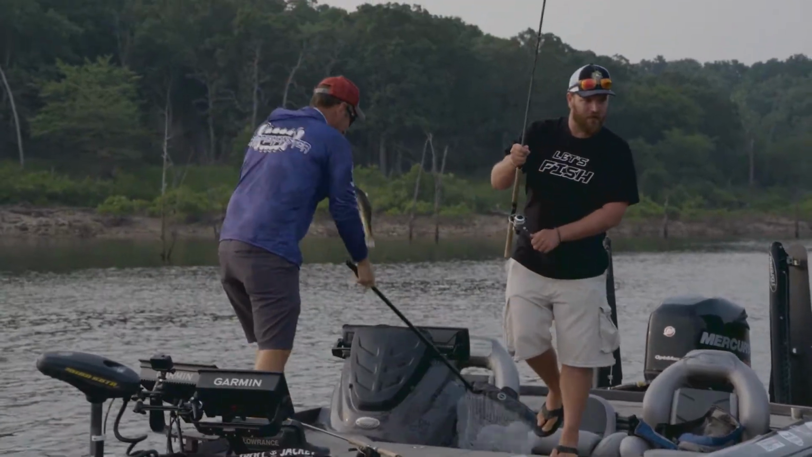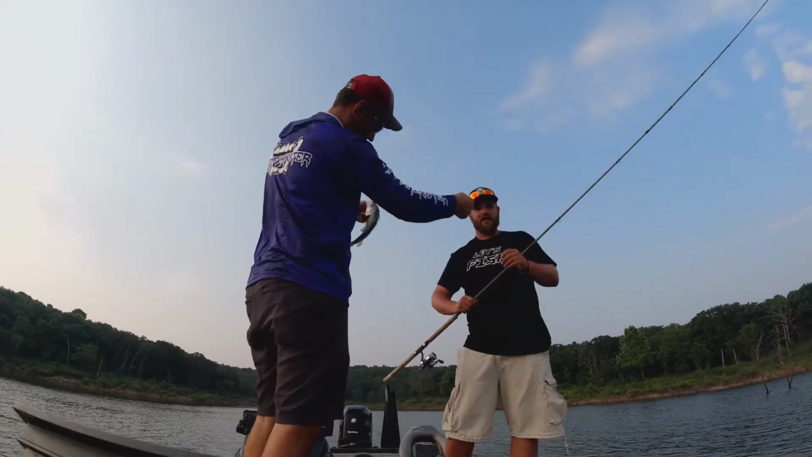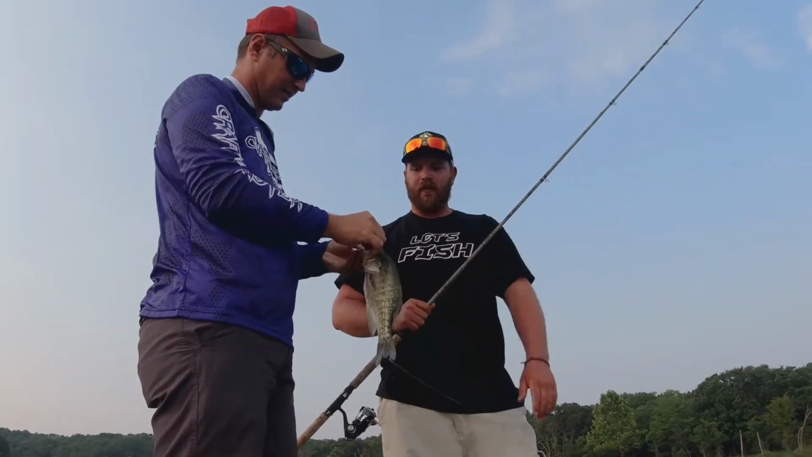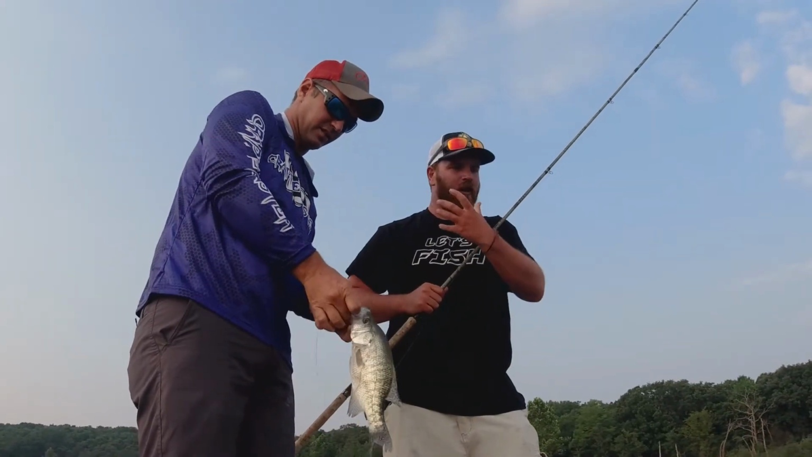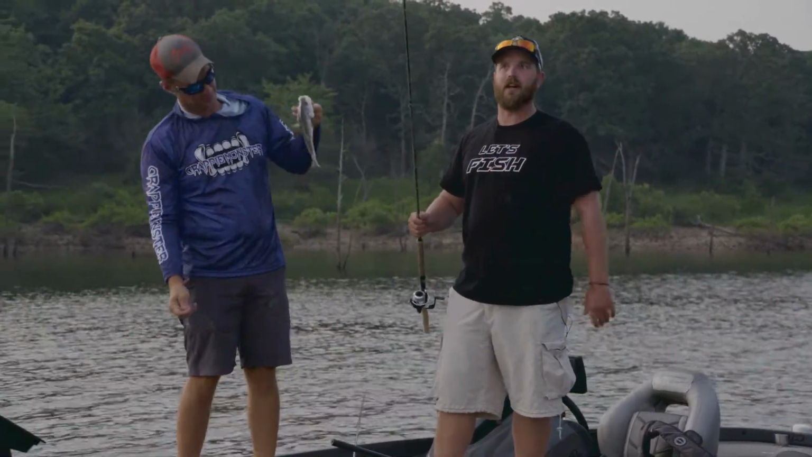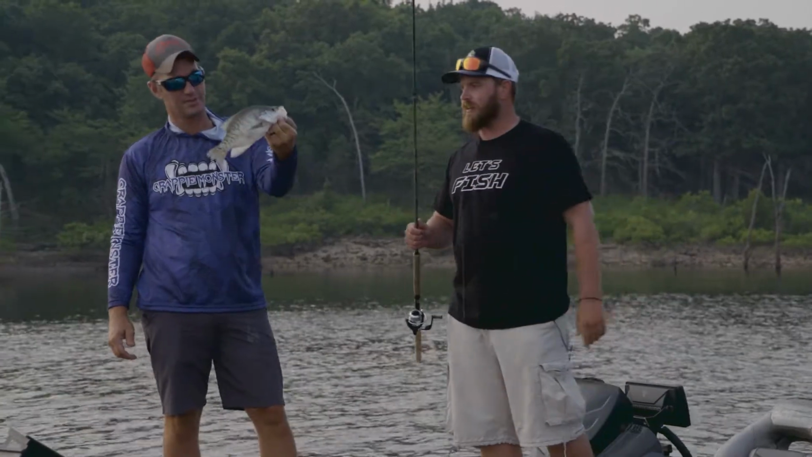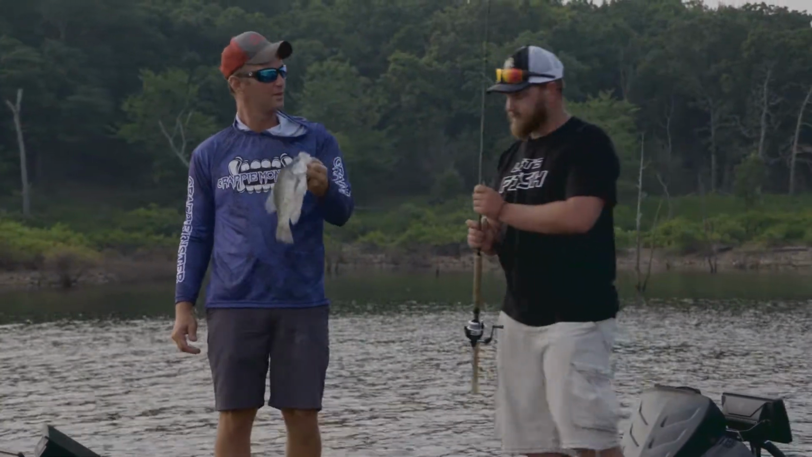Now, for all you guys watching, the biggest part on landing a crappie, especially in the summertime, is that their mouths get so soft. This water temperature is in the mid 80s, and their mouths get so soft that you want to keep pressure on them at all times. Don't ever drop your rod tip. If you drop your rod tip or lose pressure on that fish, that hook will just fall right out. That's why I just went to grab a line and just tried to keep my rod as high as I could.